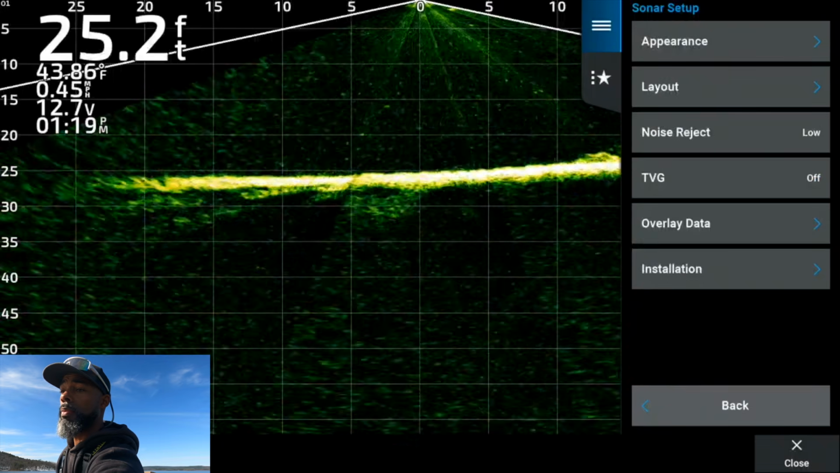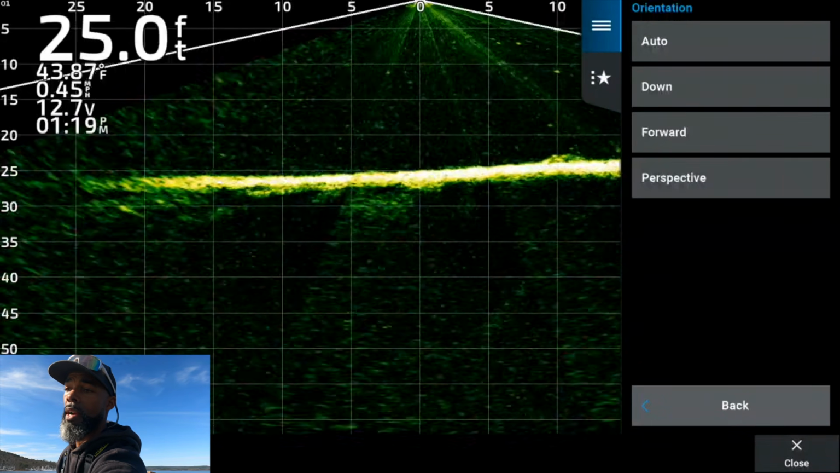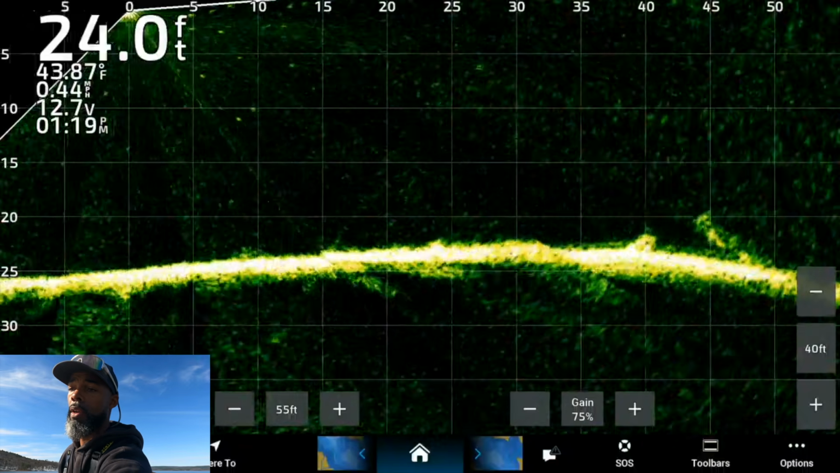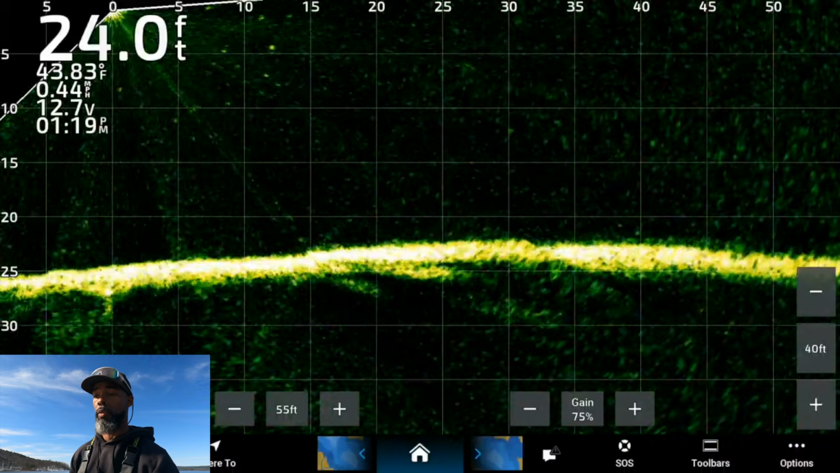So let's get that back open. Sonar Setup, Installation, Orientation, click right there, and we're going to go to forward. That gives you the image that most people are looking for.